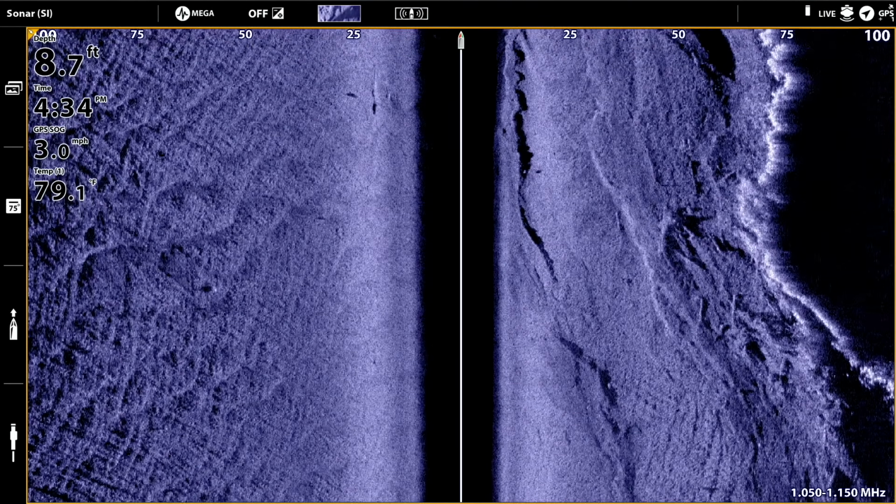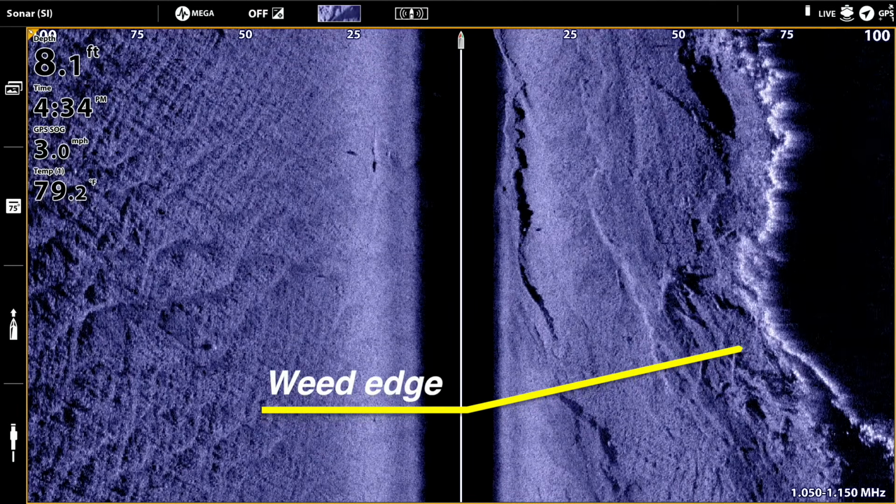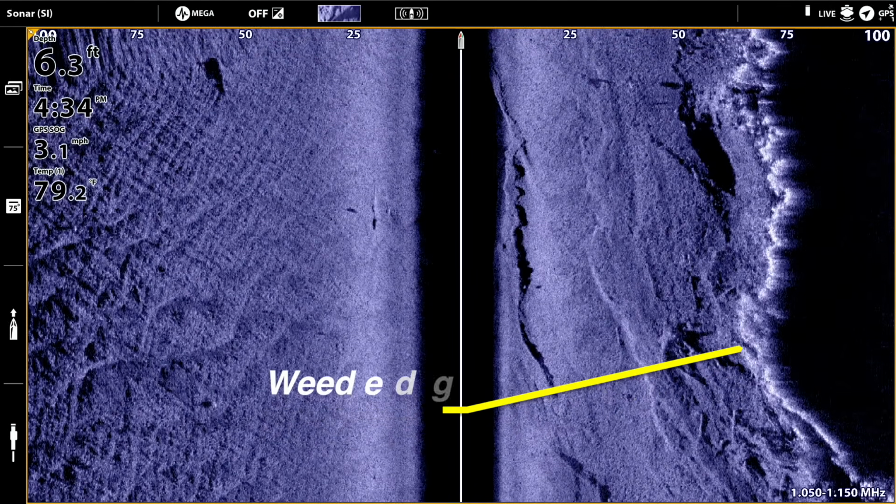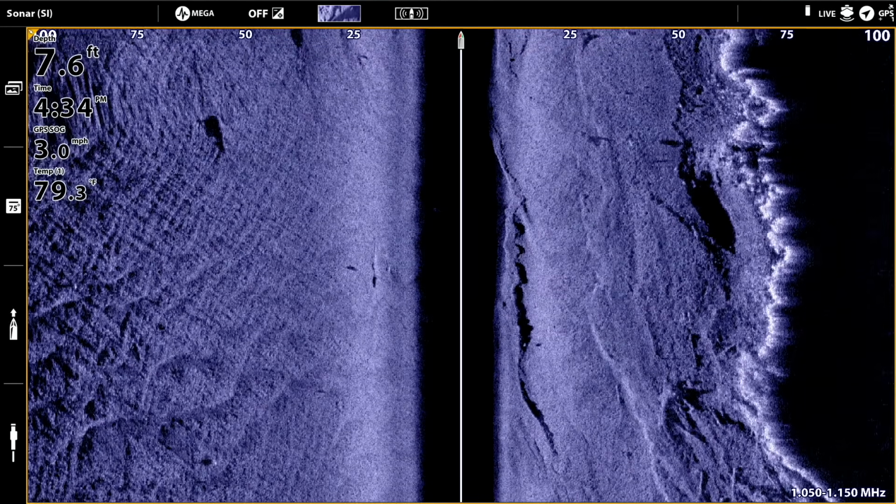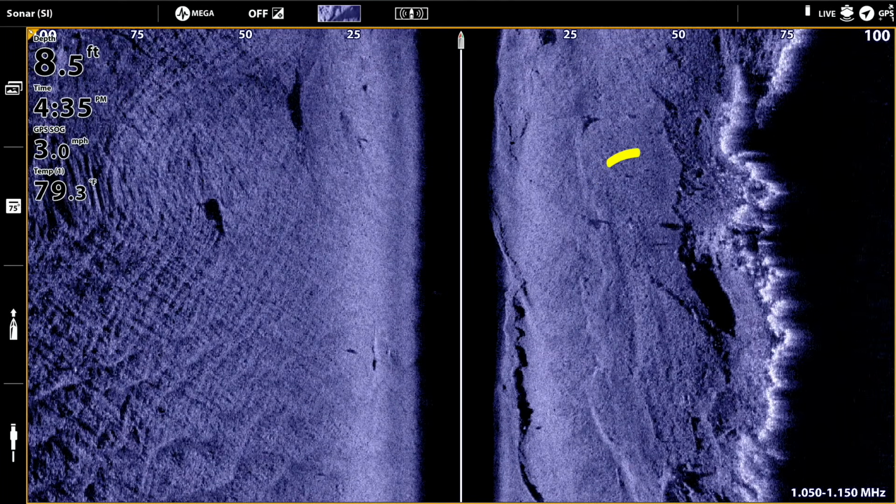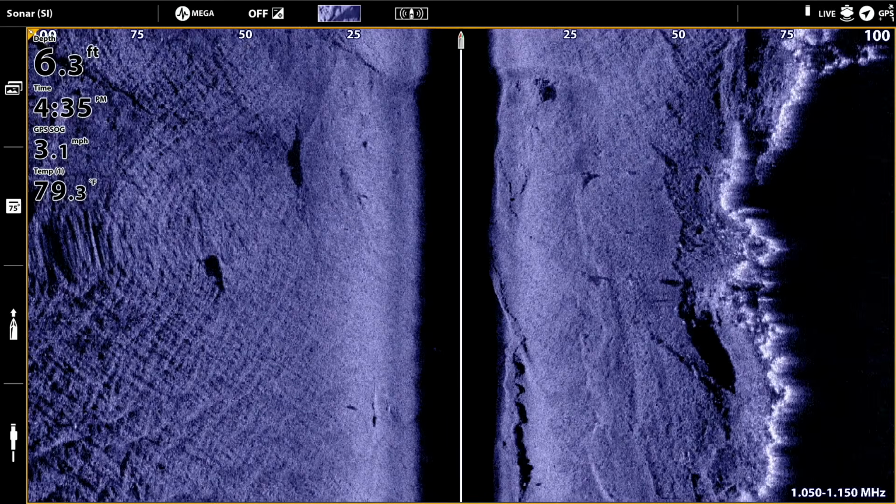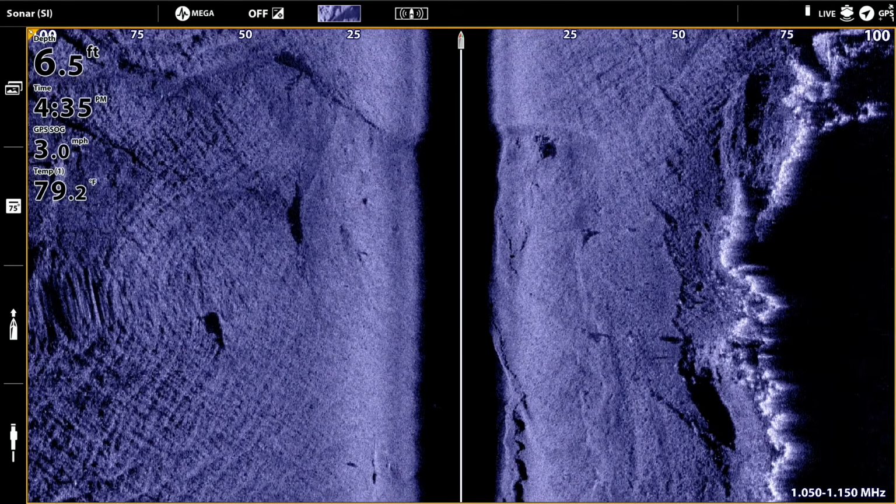Over on my right-hand side at about 75 feet out, you'll see a fairly solid but irregular bright white return. Now those are all weeds, or shoreline related weeds, or weeds that are extending off the shoreline a little bit. There are a few weeds outside of those, a little closer to this little side channel. And there are some fish as well. And what we're looking for in fish, remember, are bright white sonar returns and dark sonar shadows. Some of those are very close to the weed line. Some of those are a little bit off the weed line.